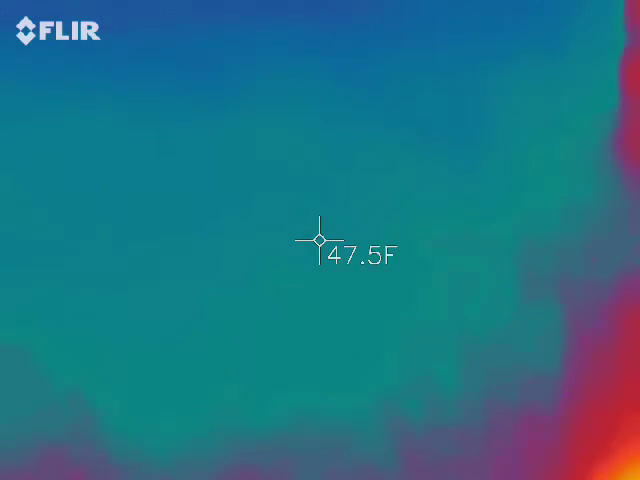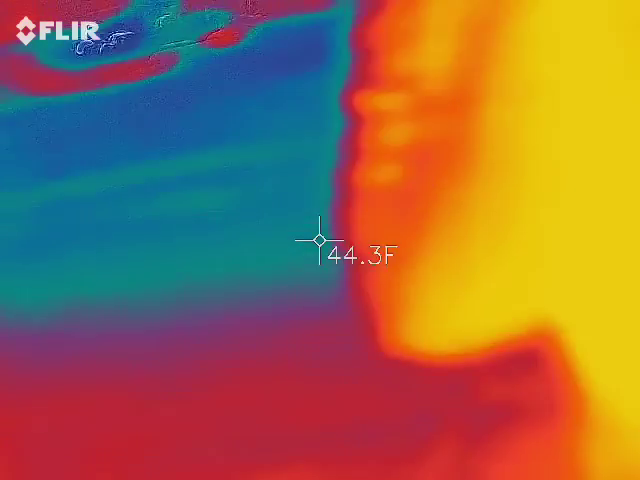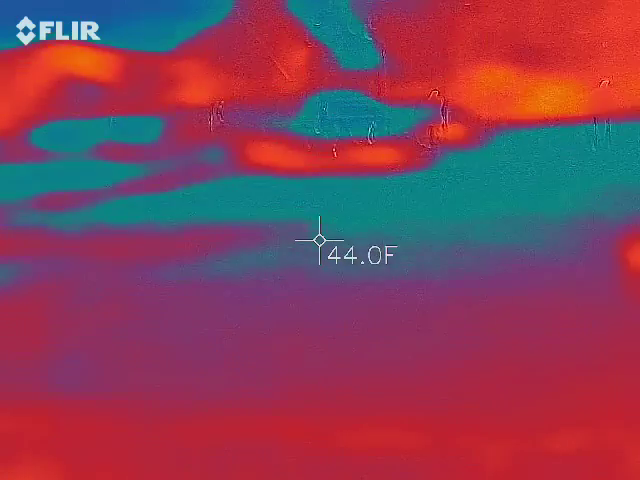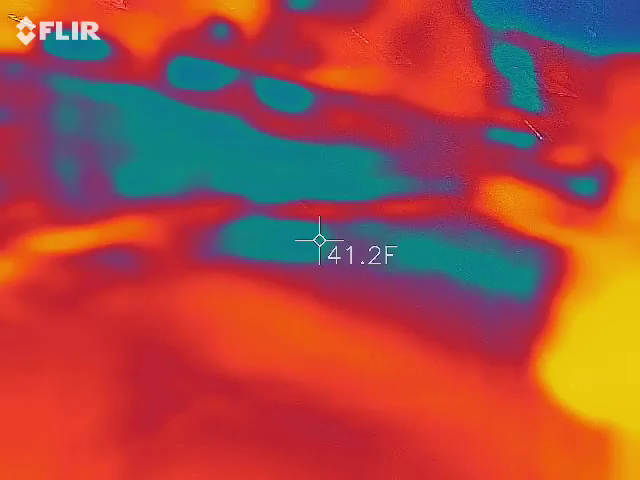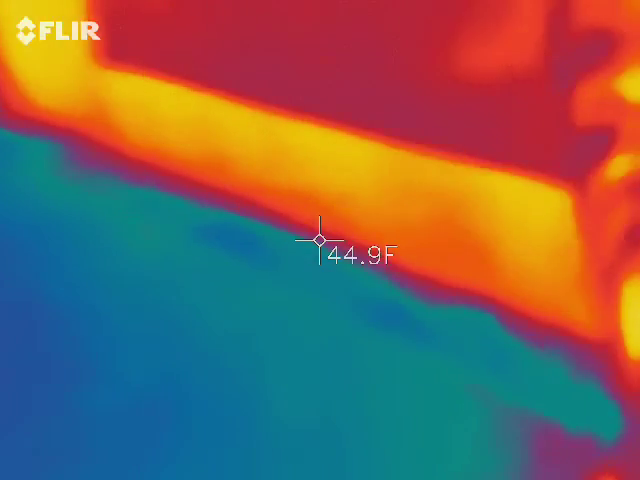So my bag is chock full of gizmos and gadgets. I got lasers in there. I got different thermometers to verify what's going on with the cameras. What else do I have in there? There's dowsing rods. I don't use dowsing rods. If you notice, everything I use is electronic, because to me, dowsing rods can be manipulated by the user, and I'm after truth and not a gimmick.